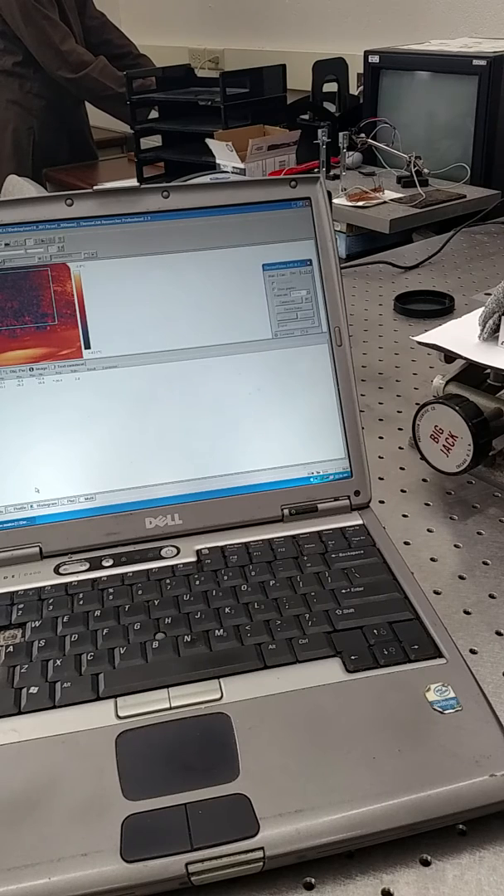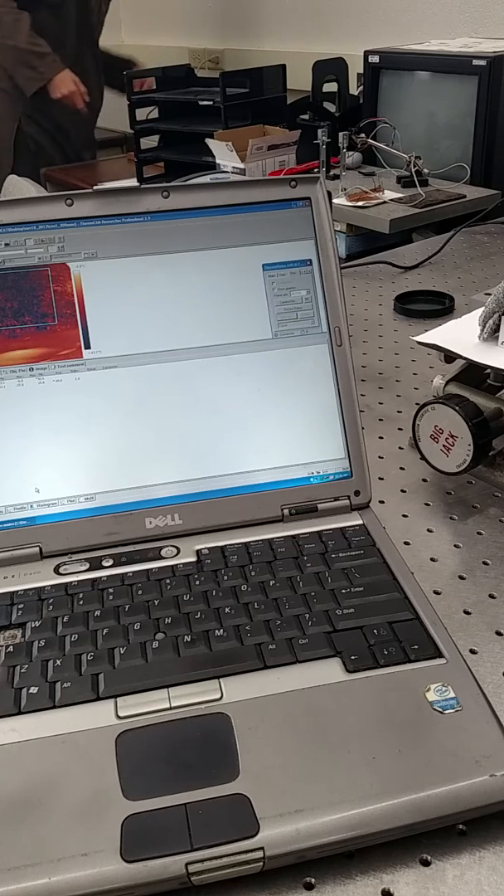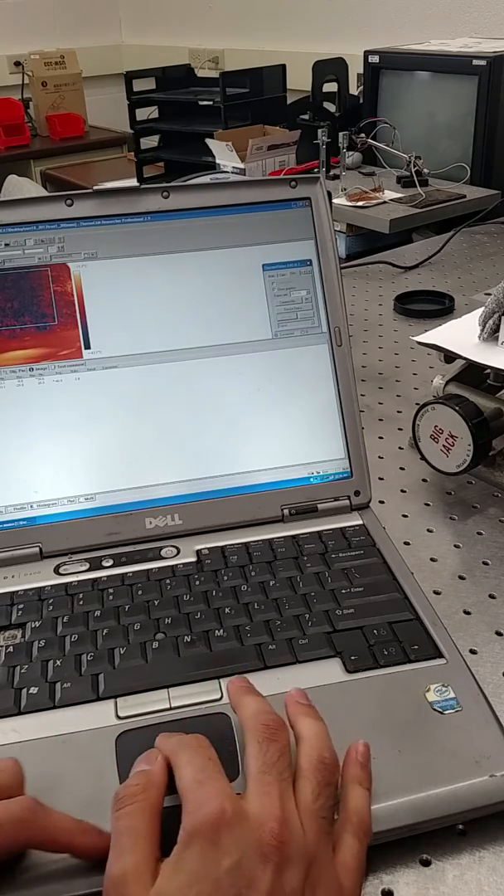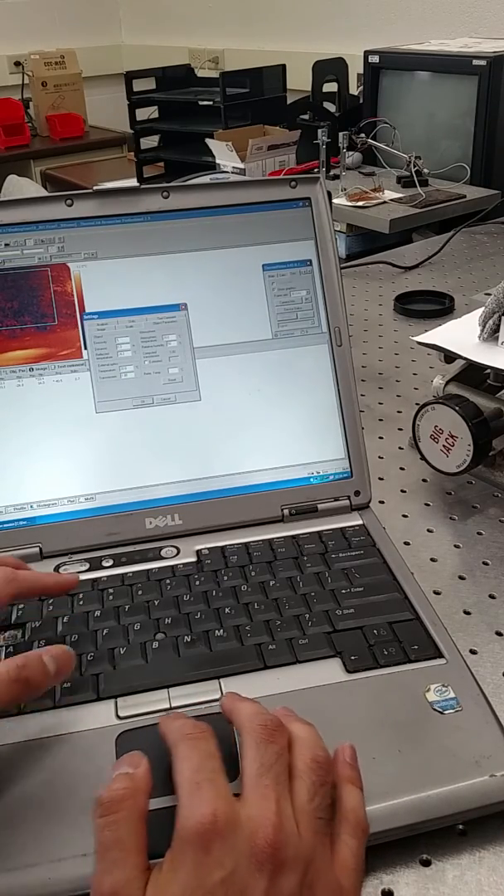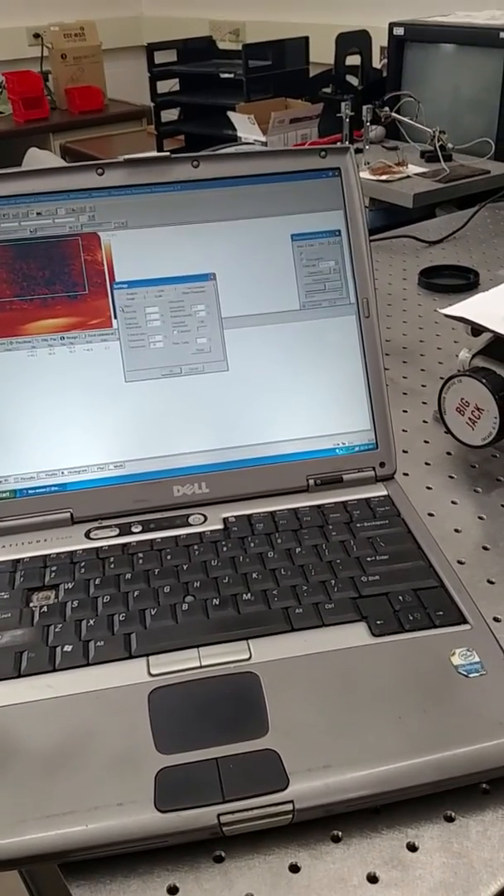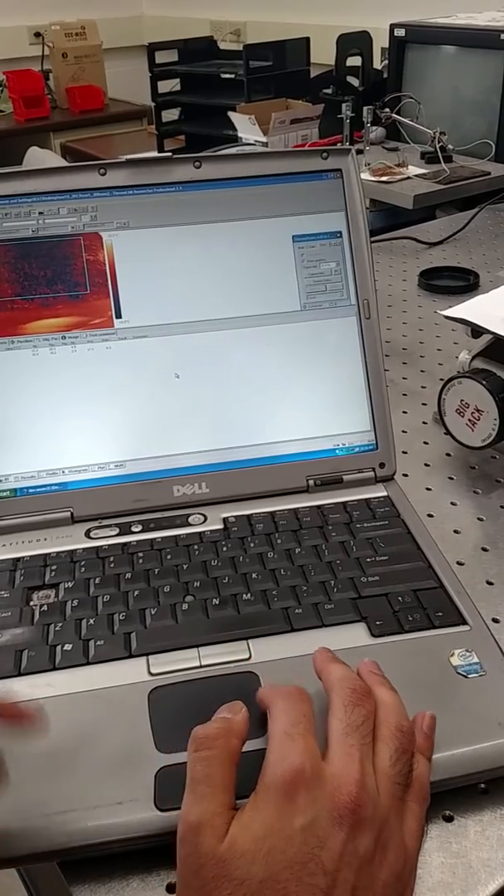It shows that we have to set the emissivity at 1. Oh, okay, that's the problem. It's not 0.15, it's 1. Okay, that makes sense to me. Okay, emissivity to 1. That's my fault. Okay, let's start it again. Okay, no recording. So we set the emissivity to 1, and you press OK. Now we get a good temperature.